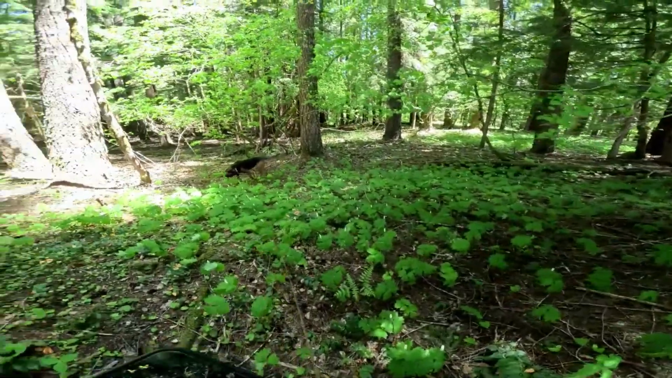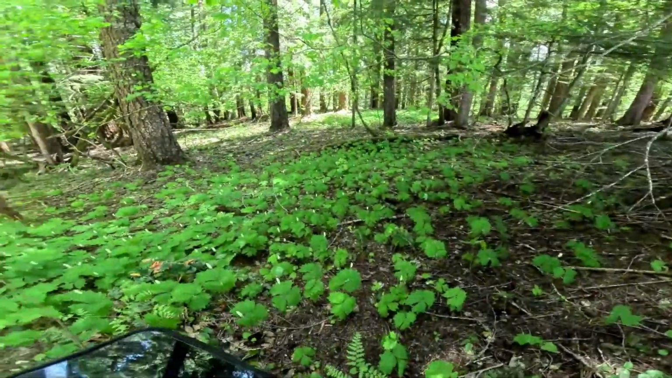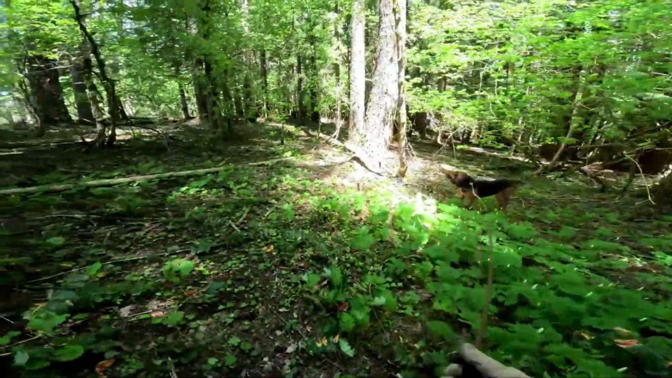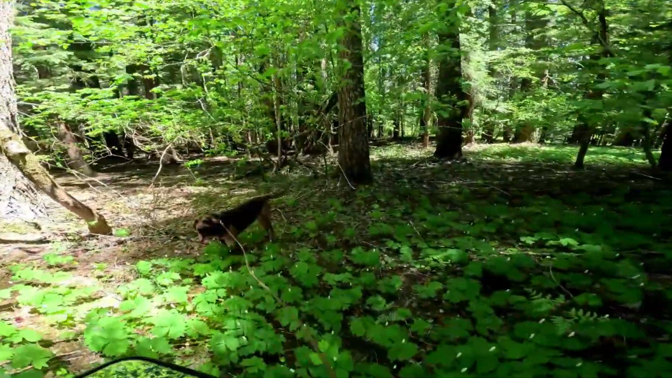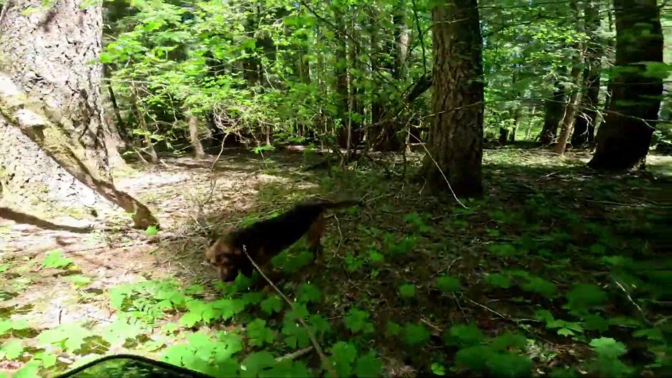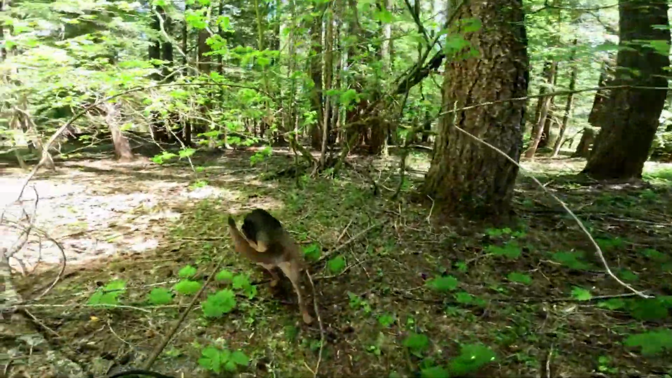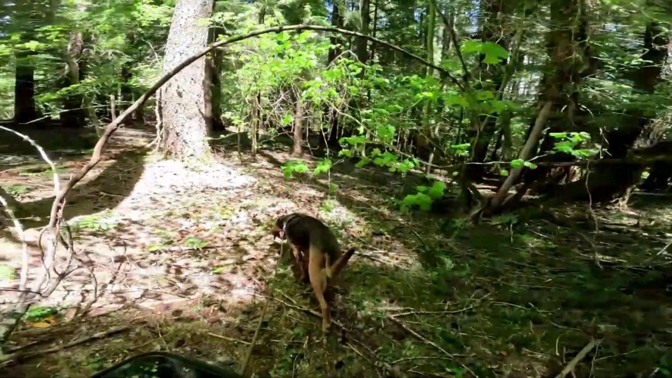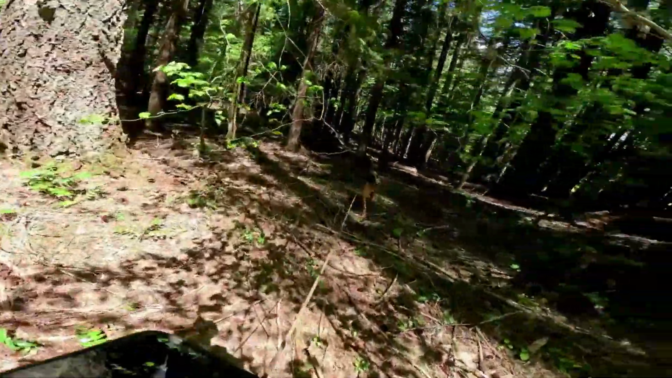Look at the trillium. Boy, it's coming up great now. Oh yeah, beautiful. There wasn't any green on the forest floor a month or so ago, and now it's just being carpeted. I think the trillium is one of the most beautiful things of spring.